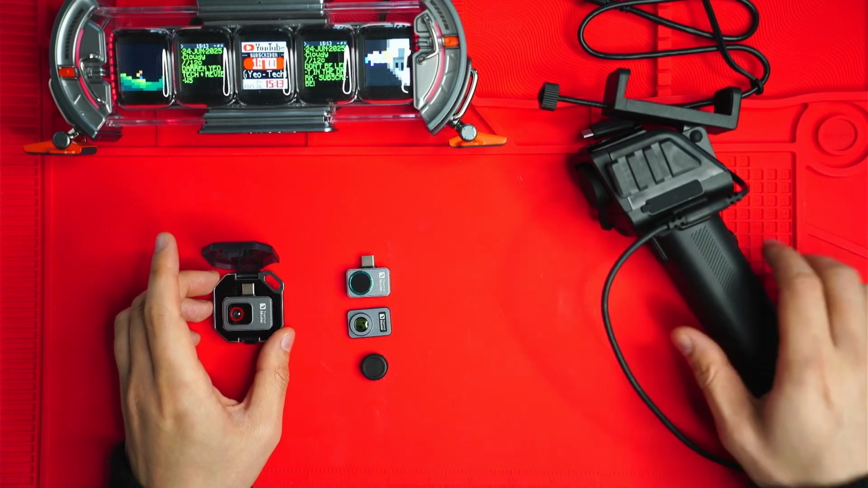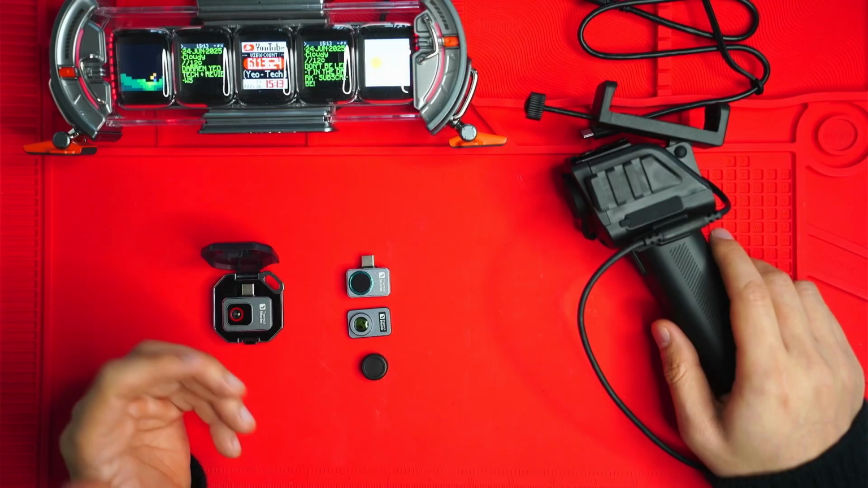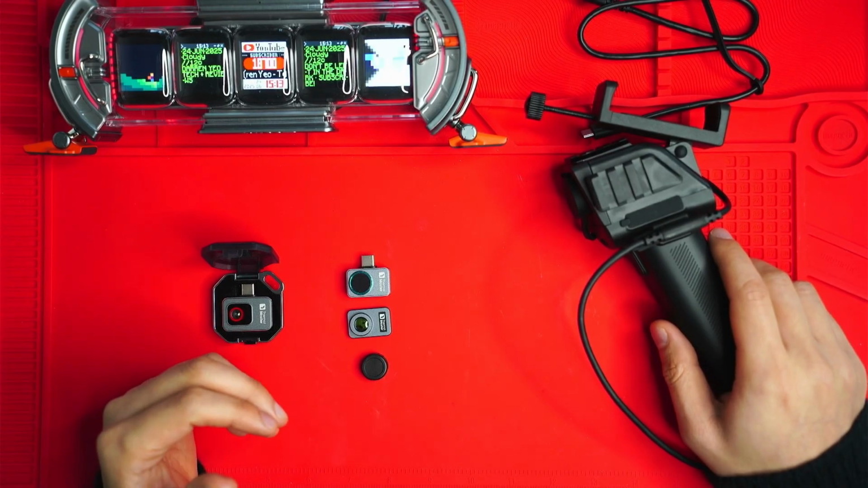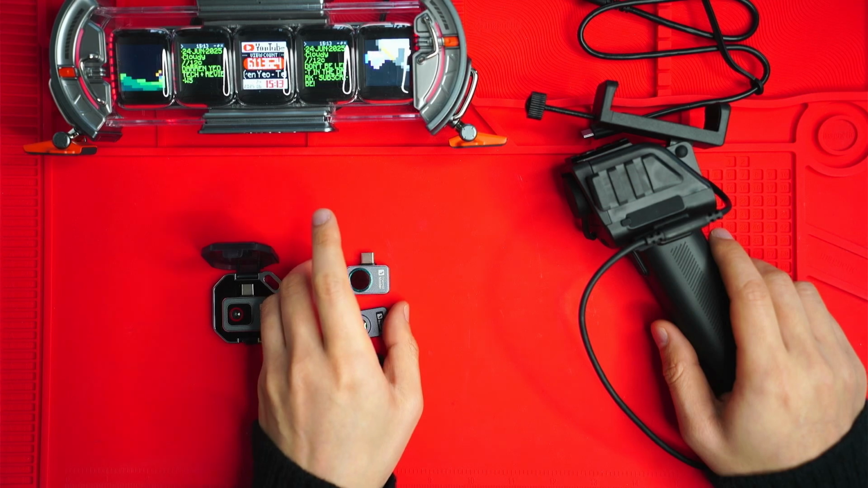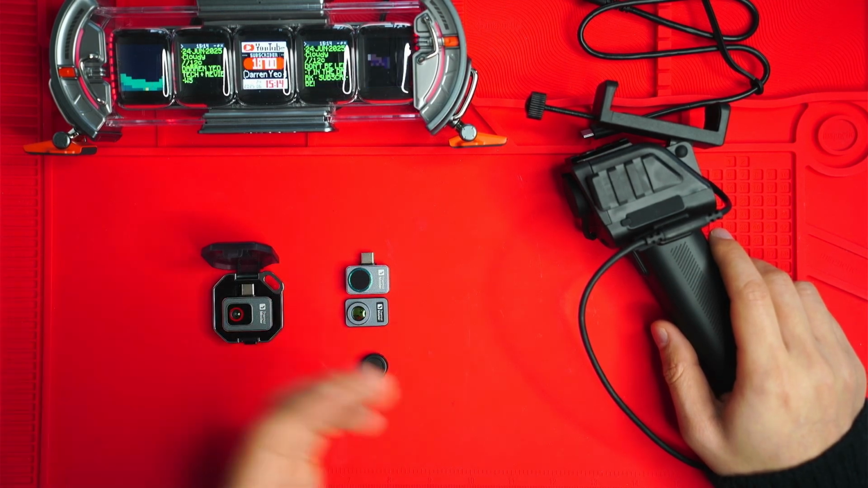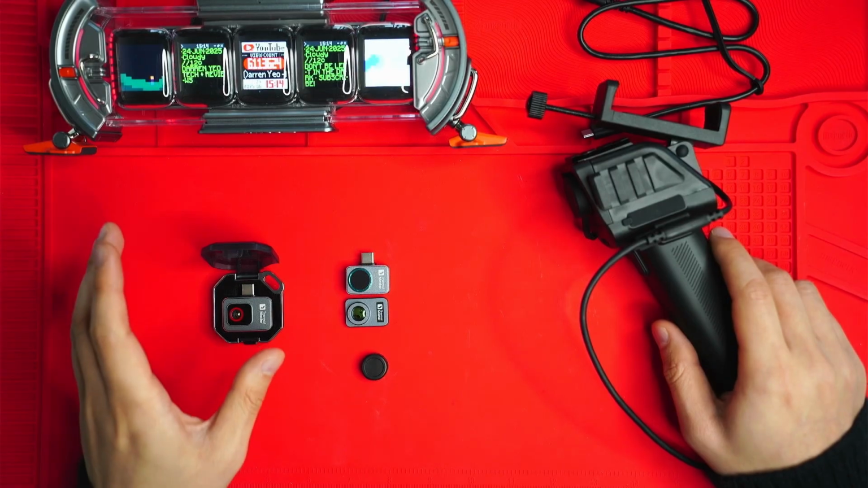So basically this one here has a lower range of temperatures that it can measure because it's designed for outdoors use, more for scouting, monitoring wildlife, that kind of thing. So it's a long distance performer. It's also got a 25 millikelvin sensor compared to the 40 millikelvin sensor here. So it's going to be more sensitive, but you're not going to be able to measure a wider temperature range. And the last difference is the frame rate.